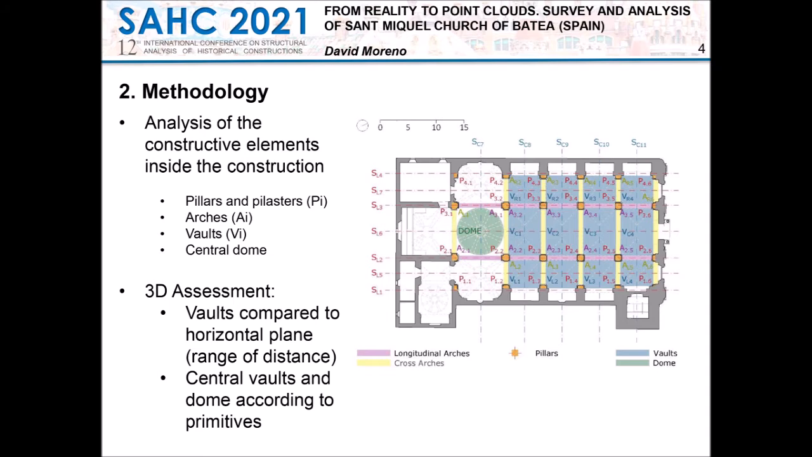This image summarizes the nomenclature used for every element and section. Cross-sections were made for each element, according to the main axes that define the main points of the geometry of the elements assessed. The 3D assessment was performed with the program 3D Reshaper. This software allowed us to obtain the range of distance between a point cloud and a shape of reference. The study in that case focused on the vaults and the dome, which can be fully understood in 3D.